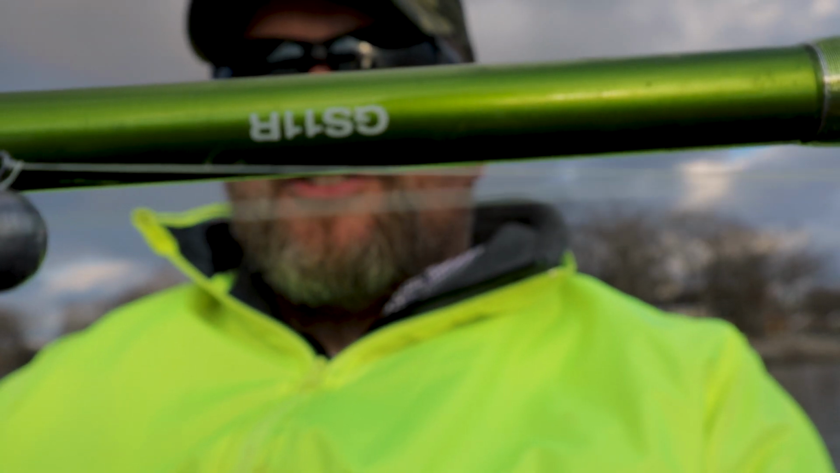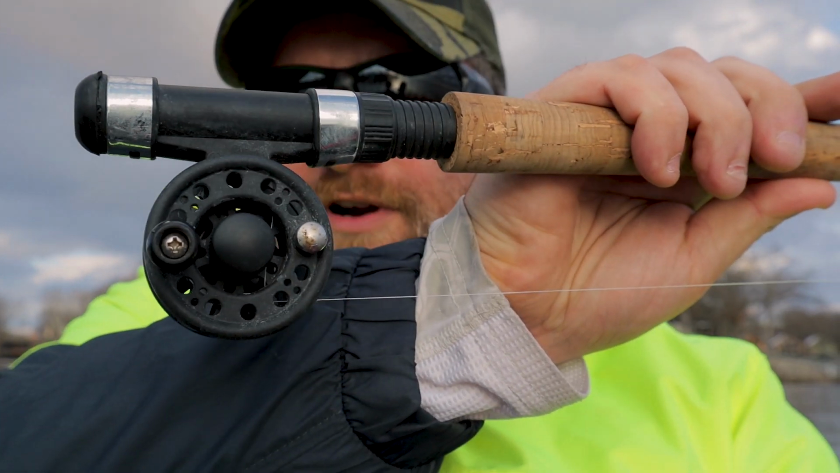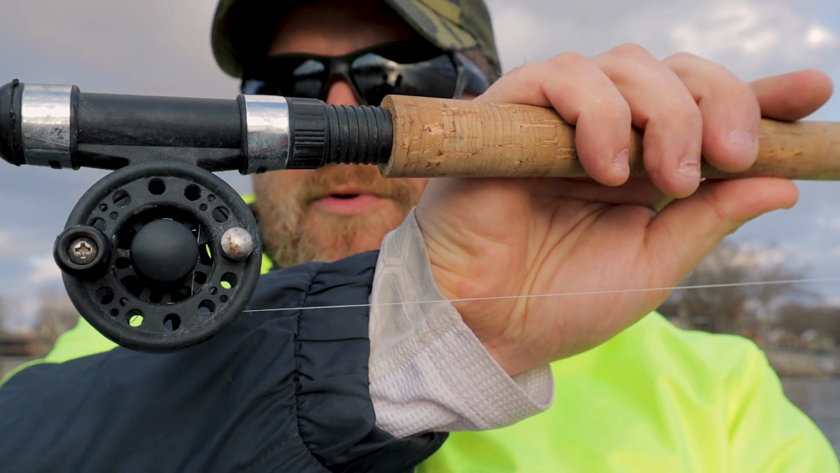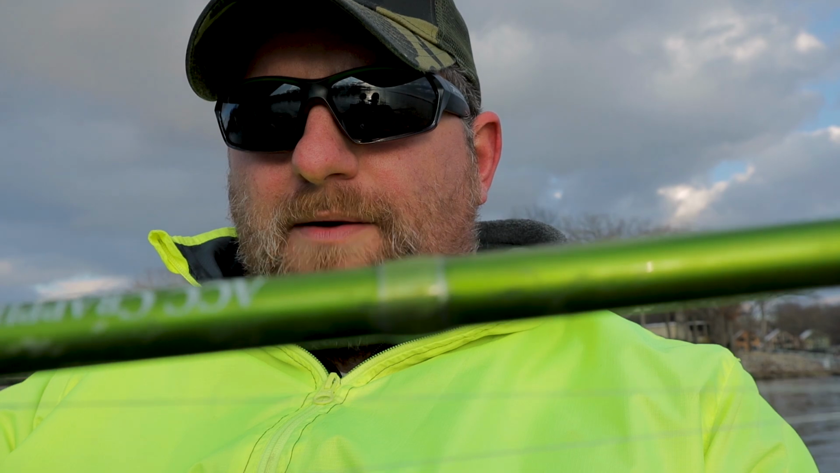Okay, so I wanted to take a break real quick and talk about the gear we're using today. What I'm using today is a GS11R, and that's upside down, but what that R means is rear seat. So this right here is just a little B&M spinning reel. That's like 15 bucks. And then this is an 11-foot ACC crappie stick. But what the rear seat does is it allows you to be more balanced. When you're holding it, your reel is back a little further, so it's counterbalancing that weight you have on the front.